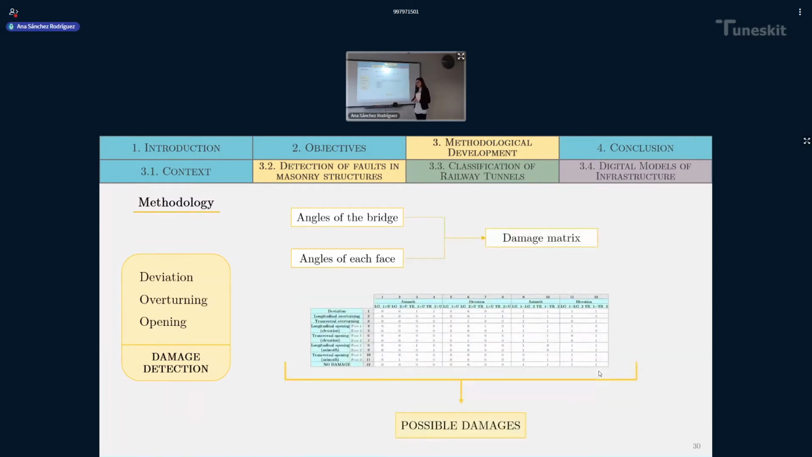Taking that into consideration, an investigation was made in order to review which are the most significant damages that can happen in the piers of this type of bridges. That gave us, as a result, a damage matrix, as you can see here.